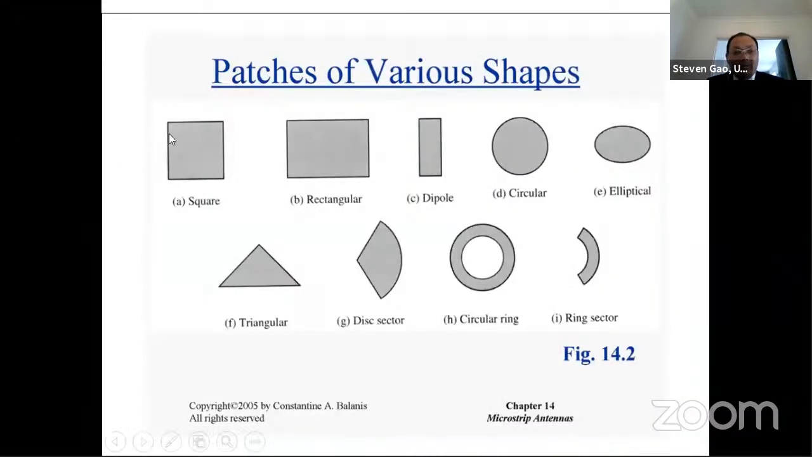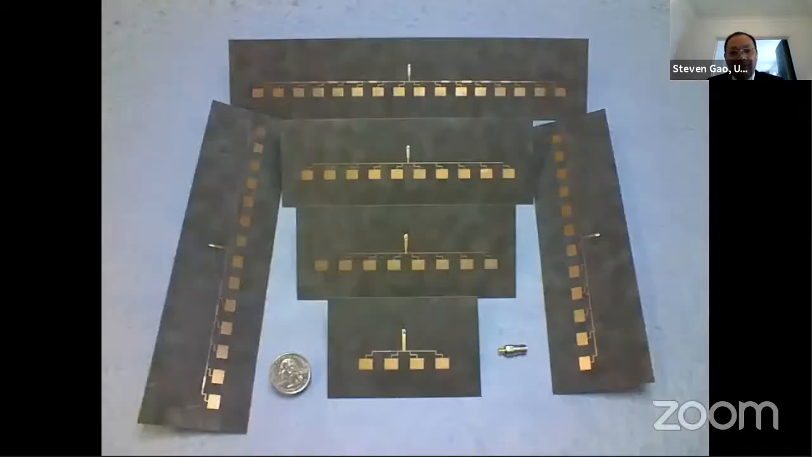As mentioned, one of the most important advantages of the patch antenna is that it is very easy to manufacture. It's very flexible. You can print any shape in real-world manufacturing. So we can use a square shape, rectangular shape, dipole, circular, triangular, any. Different shapes can sometimes produce different performance. So in the design, you have many choices, very flexible.